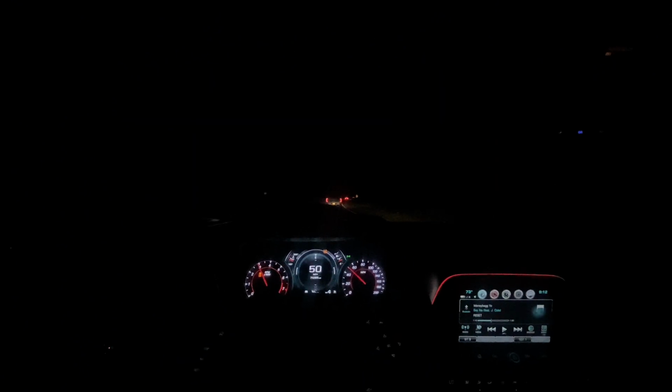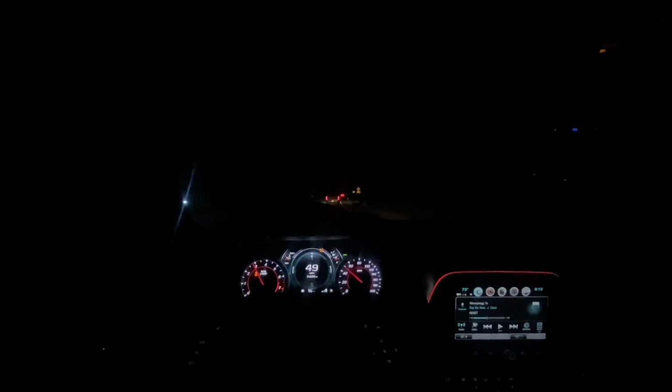Y'all can't see squat. Y'all hit a little pops. Not too crazy right now. I was betting whether I want to go down this back street or not. Probably not.